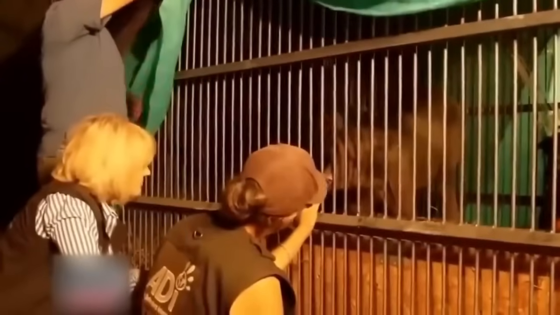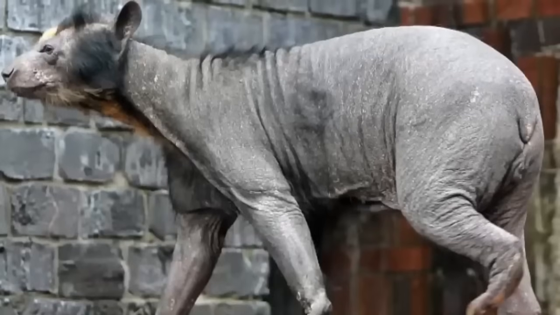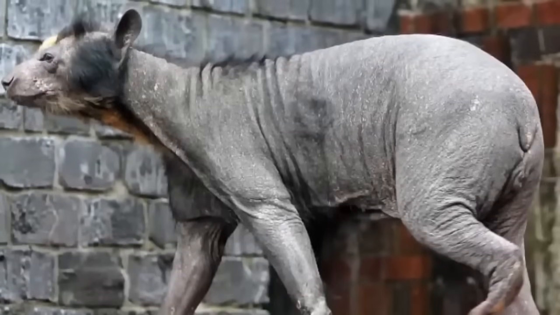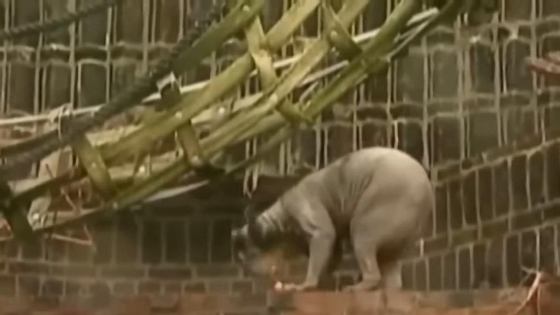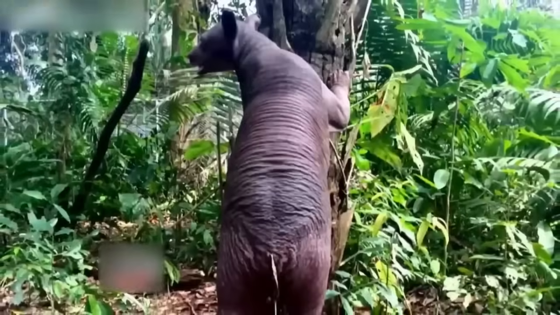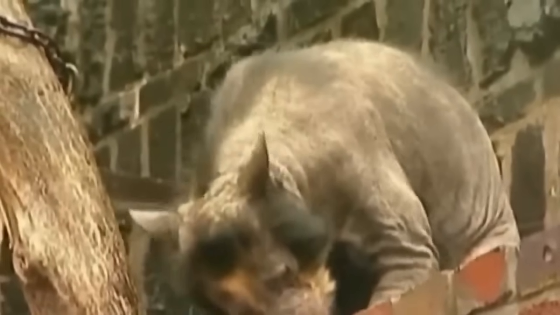Not one, but three bears were found in Germany's zoo with all their fur gone. According to the researchers, it's some kind of genetic disease which has caused it, and it does not affect the bear's life in any way, except for the appearance, of course. Apart from that, they live pretty much the same normal life as any other bear.